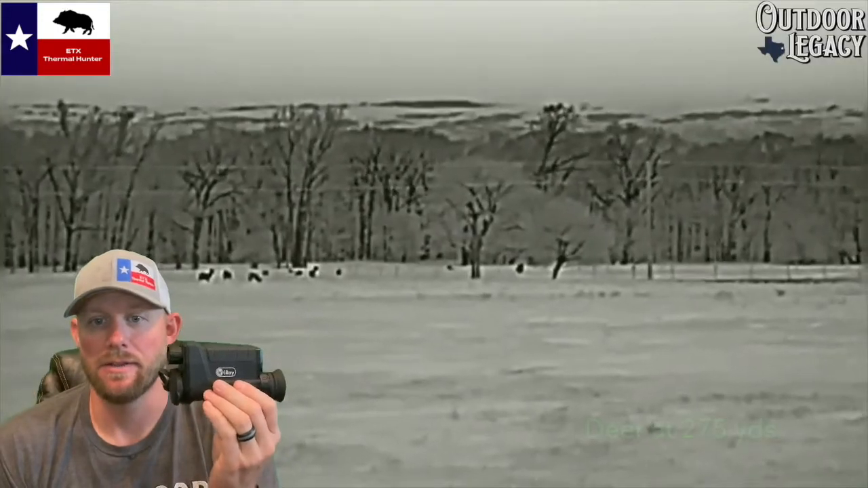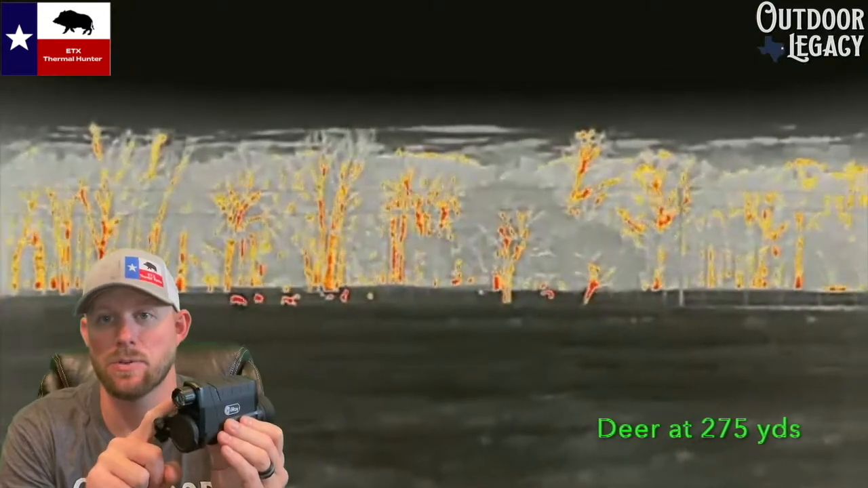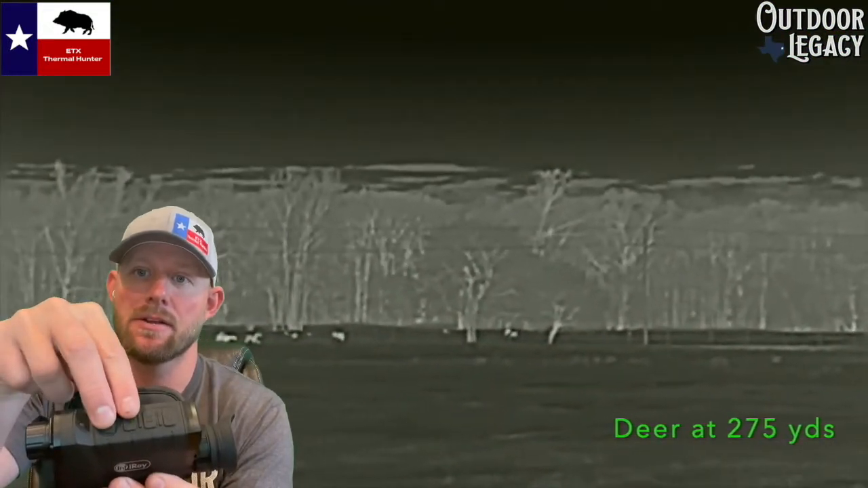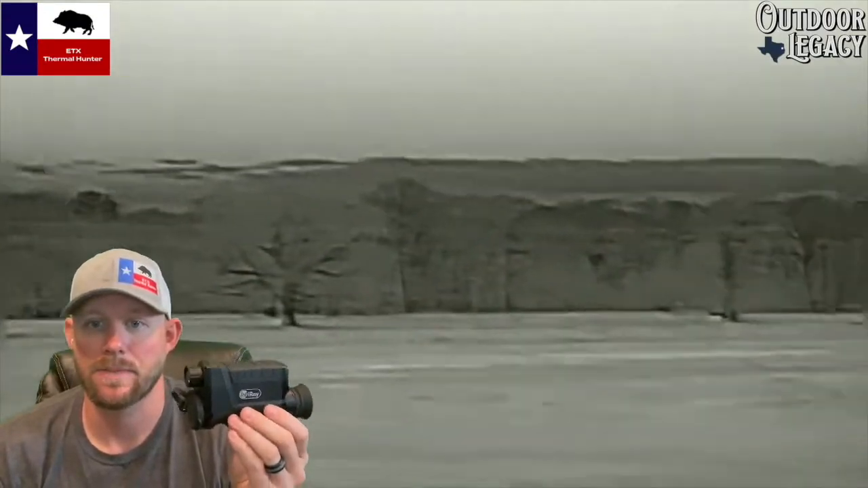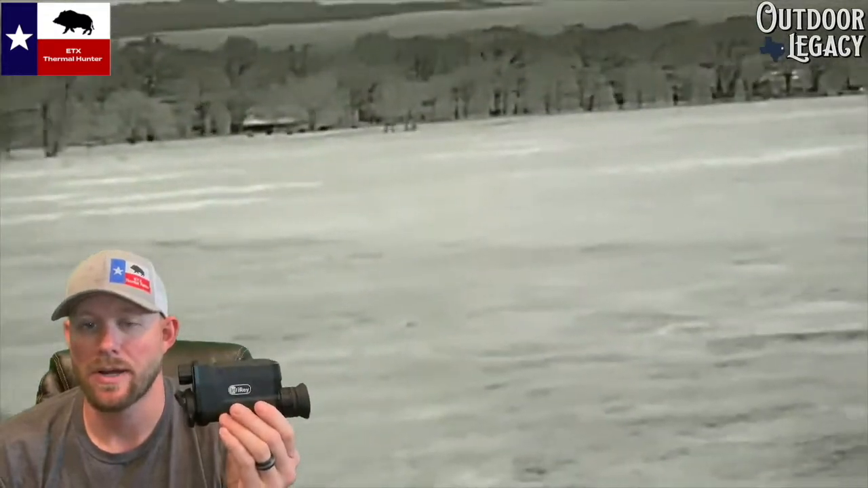Like I said, it's got a built-in flashlight. It's a 3-watt focusable beam, as well as 2 different modes, bright mode and a dim mode. You turn the flashlight on by pressing these 2 top buttons together, and you press them again to dim it, and you can press them again to turn it off. So real easy functions of the flashlight. It's got a detection range of about 1,000 yards. We'll talk about ID range here in a minute.